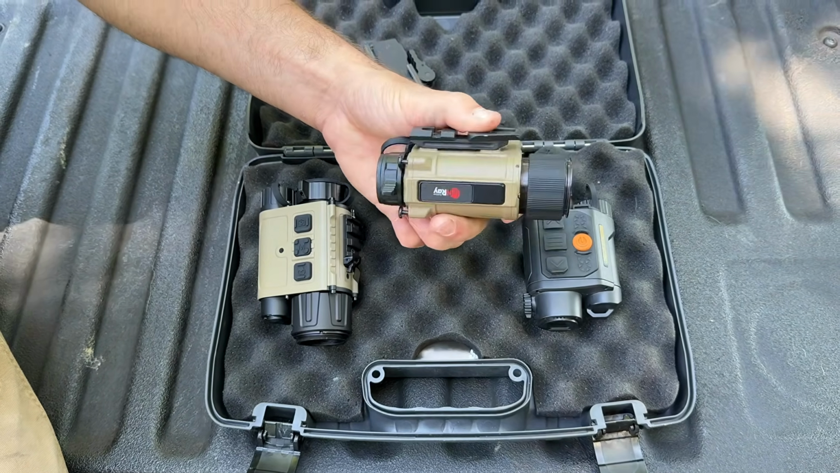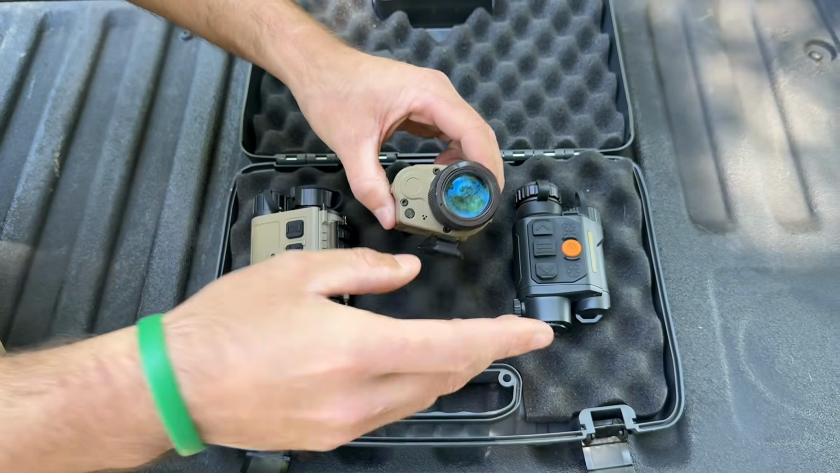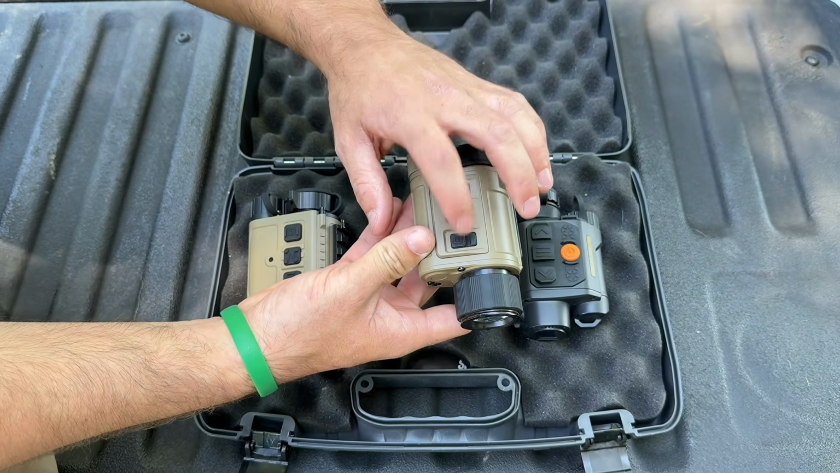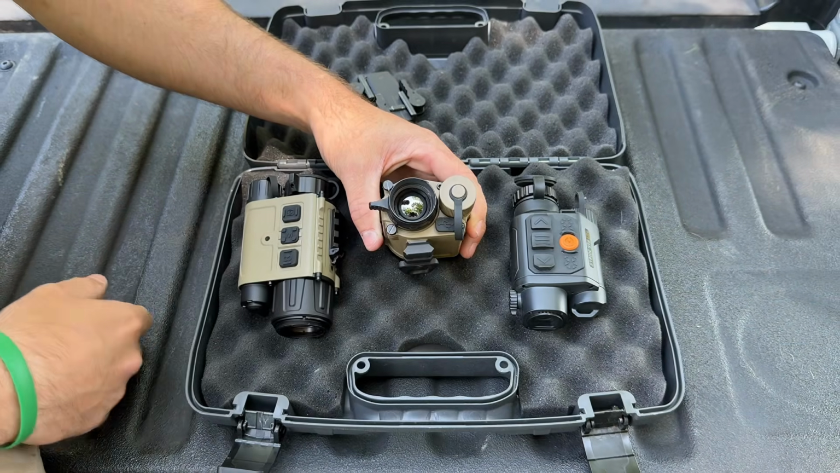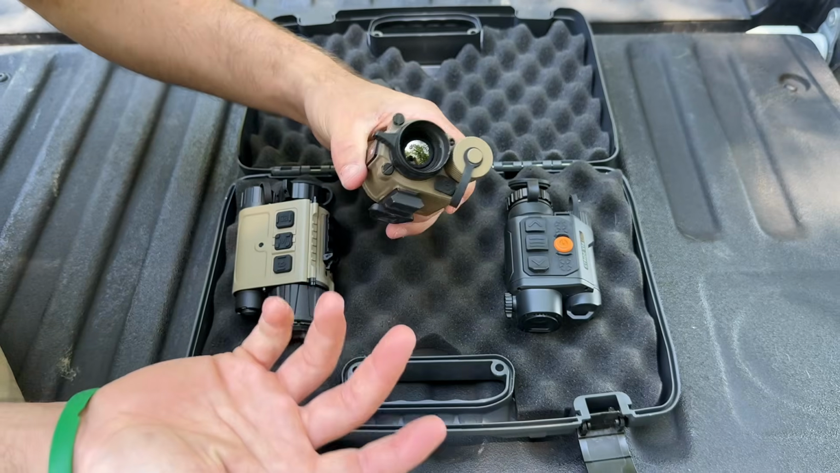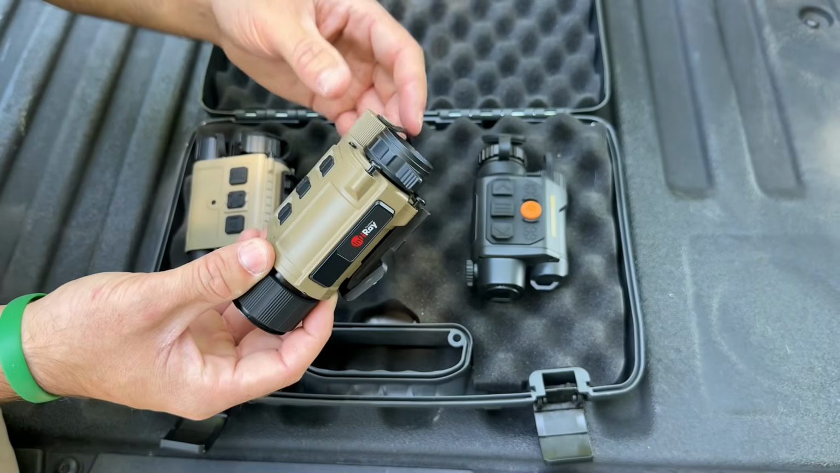Next up, obviously, the RH25. A lot of you guys have used this unit, so I'm not going to spend too much time on it. A lot of you know the specs. Nice large display, love that. Easy buttons: you get your power on, your menu, and your video or picture. Super simple. Nice 25 mil lens on the front, which all of these units have, so can't really compare those. Screw-on battery with a tether. Honestly, it's simple. It works, and everyone I know that uses this unit has nothing but good things to say about it.